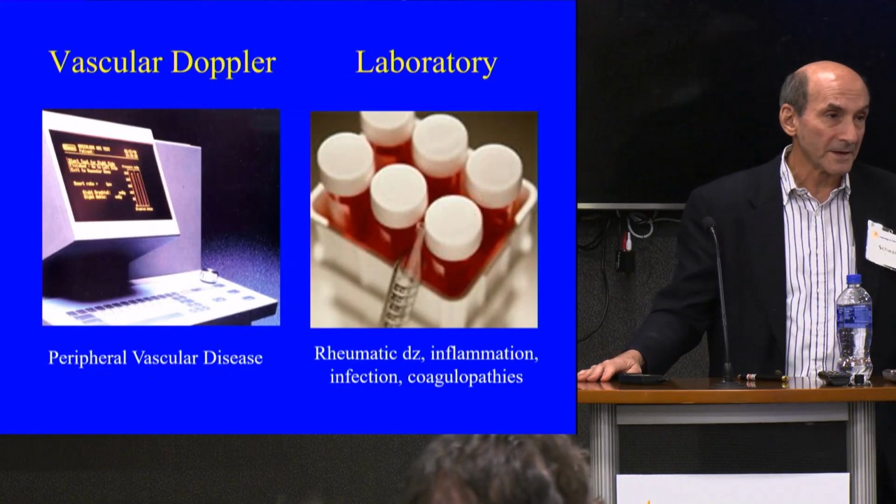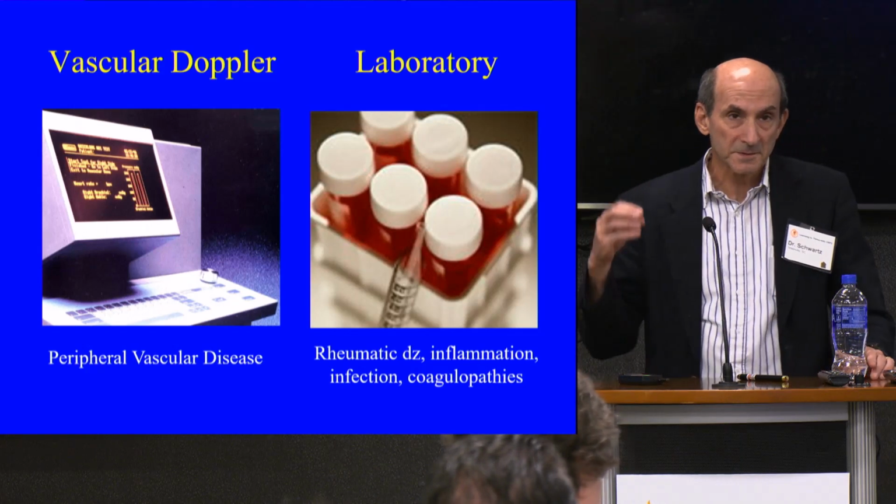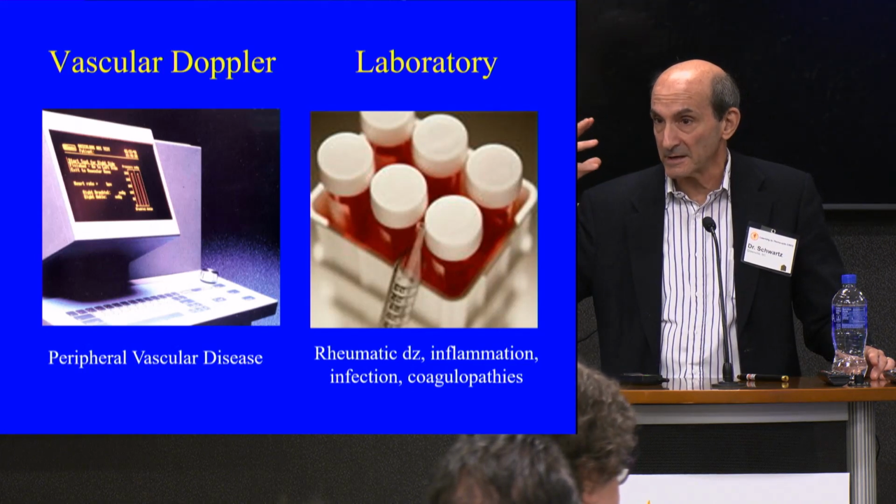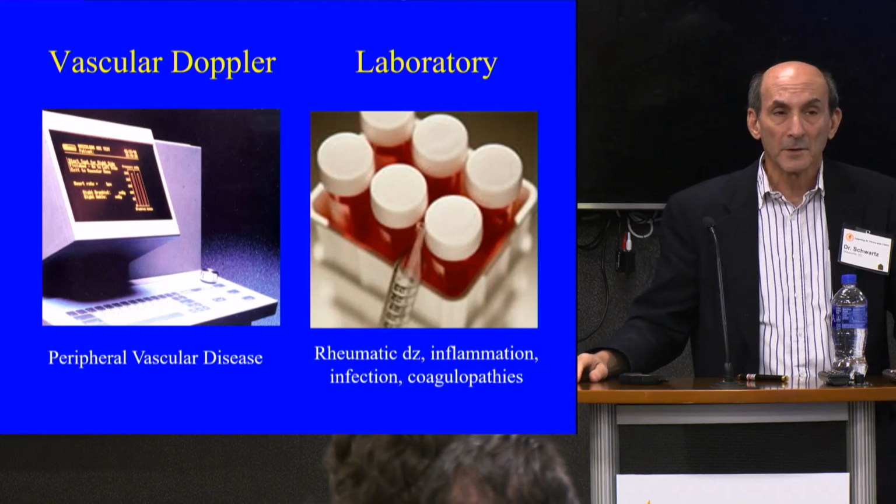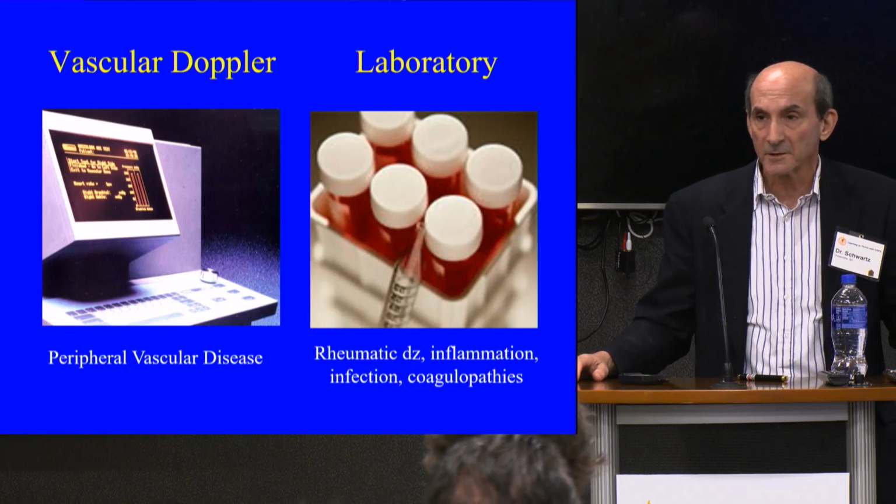I'm also a fellow in vascular medicine, so we do our own vascular studies. We check for peripheral arterial disease, venous disease. We do carotid duplexes. We do vasoreactive studies in the neck to make sure you don't have a dysautonomia. That also can be shown in your vessels in your head and neck, so it's more widespread than just your limb. Check your labs, whether for irradiation, rheumatic disease, inflammation, hidden infection, coagulopathy.